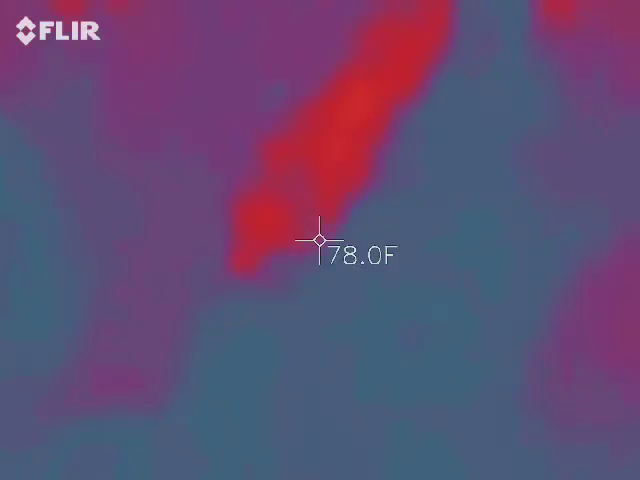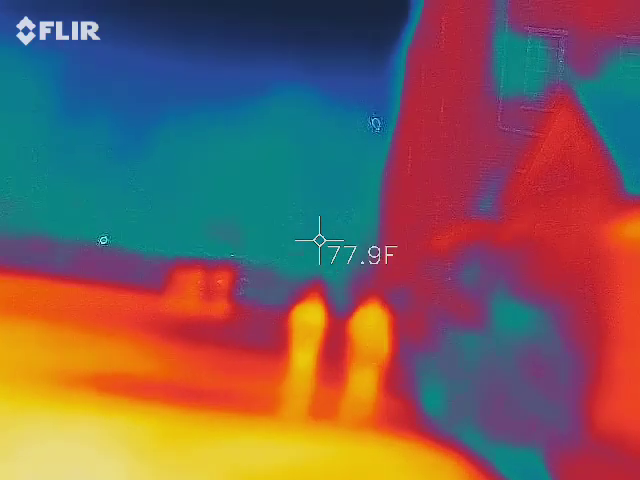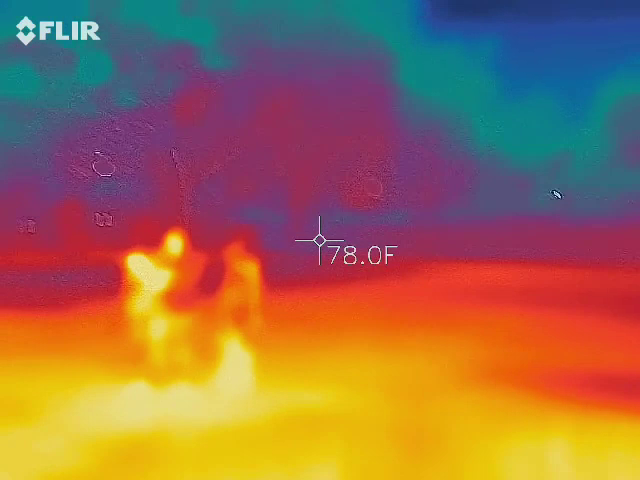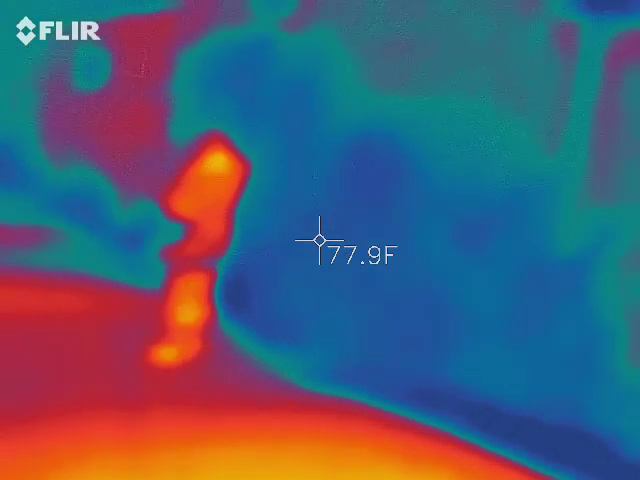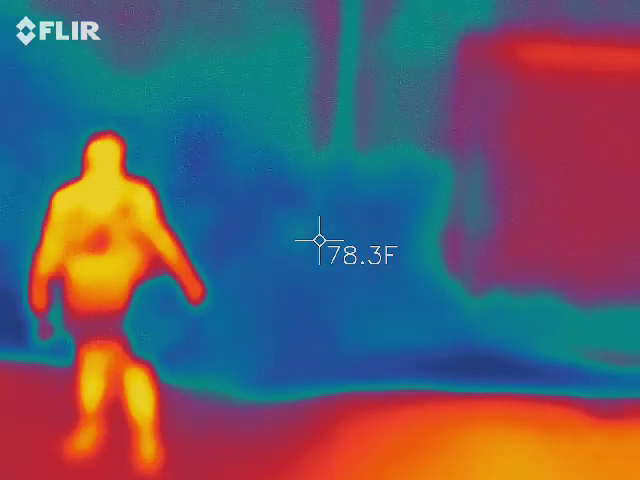Just kidding. I am 5'2". Muggsy Bogues, 5'3". It's the water bottle. Pull on my britches now.